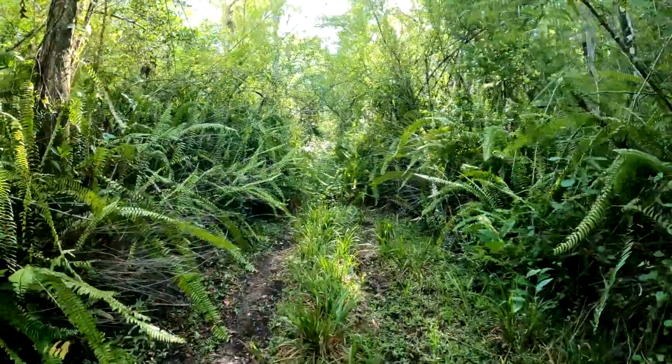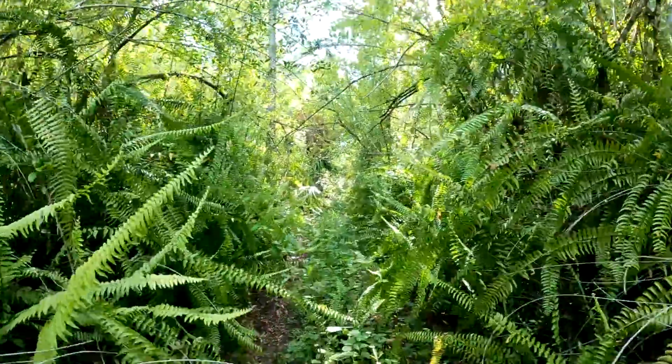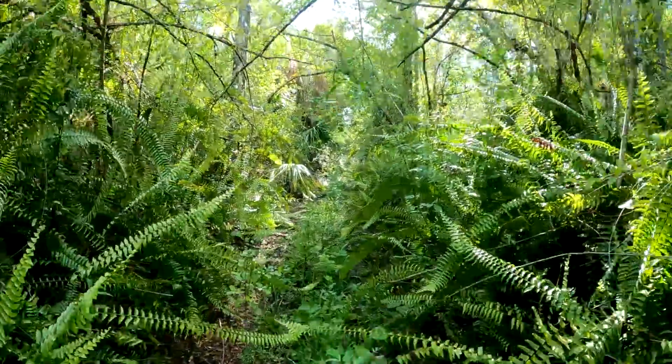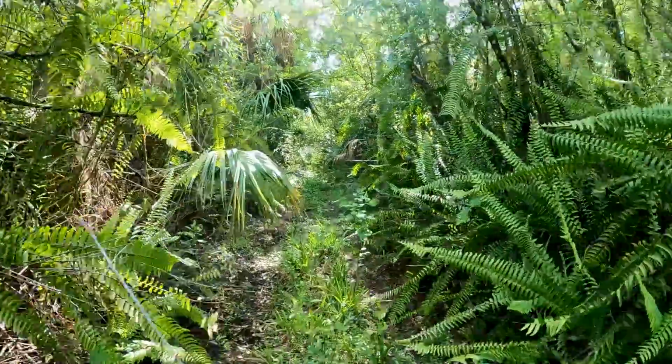I've been in the Fakahatchee since about 8 o'clock this morning, and since I have such a long hike all the way out to the Picayune Strand, I think I'll go ahead and put in a couple of highlights from the day. I did find a couple of nice ghost orchids.